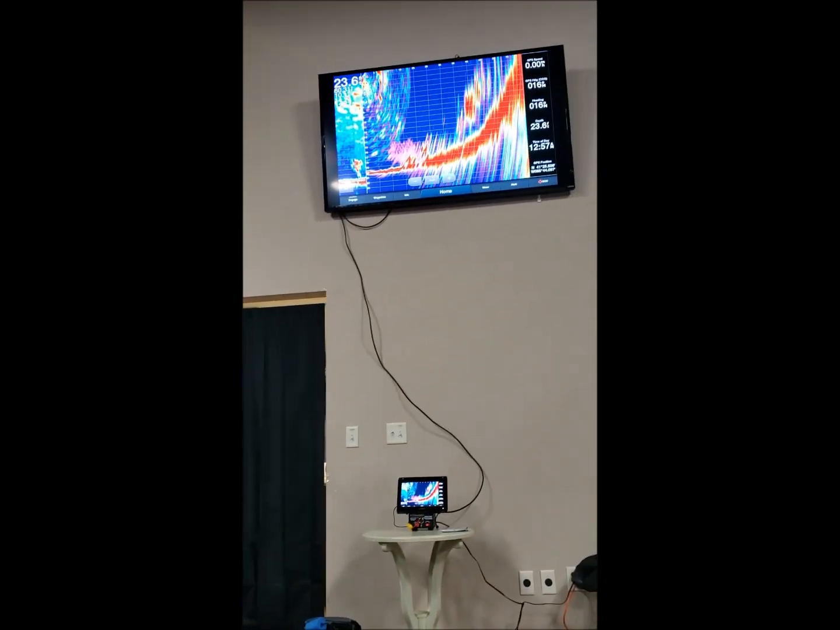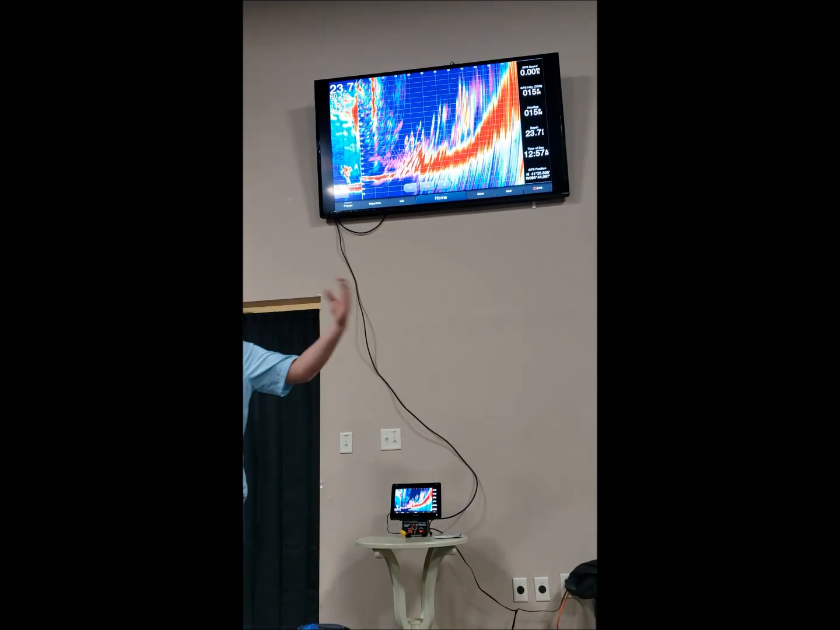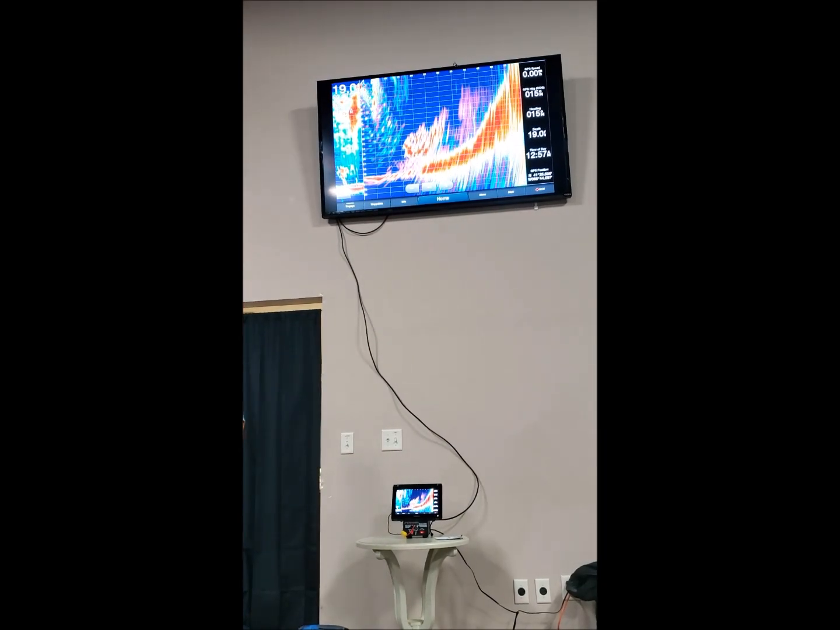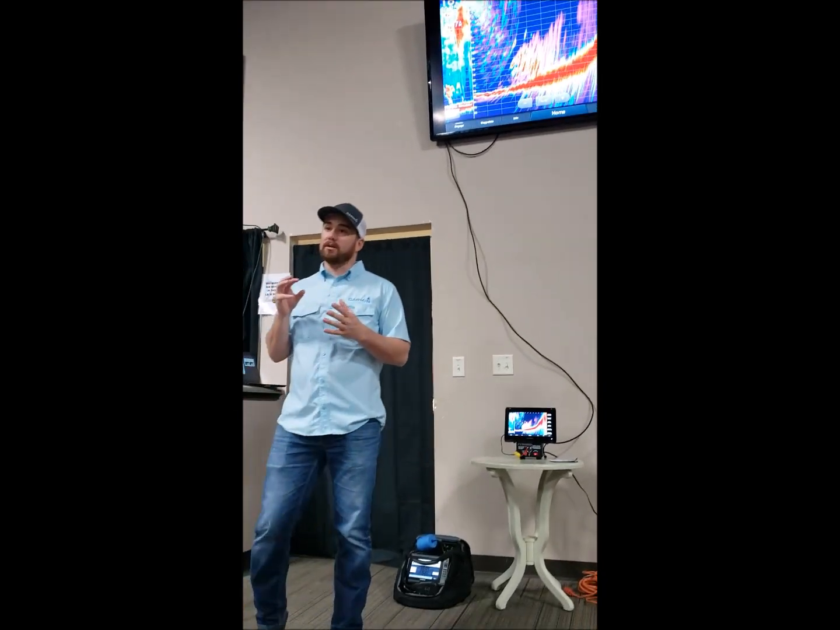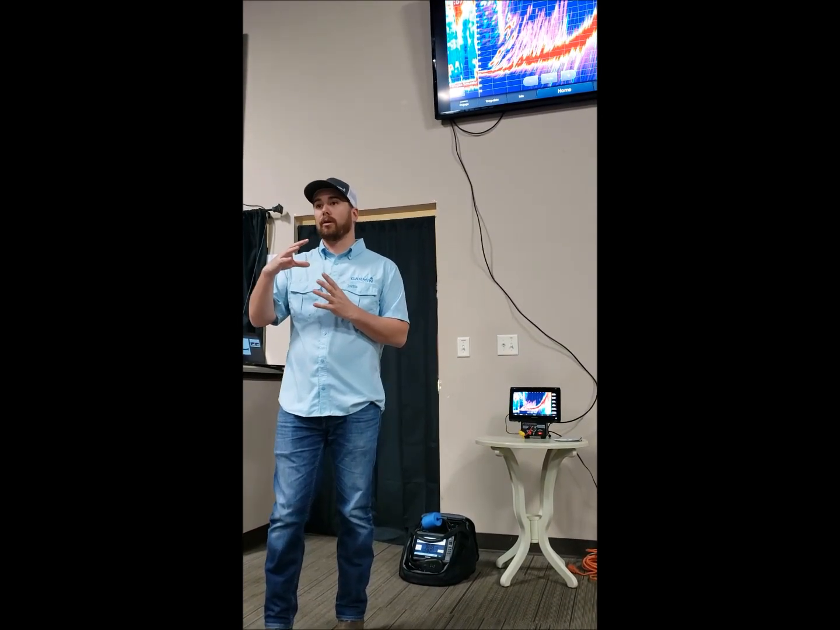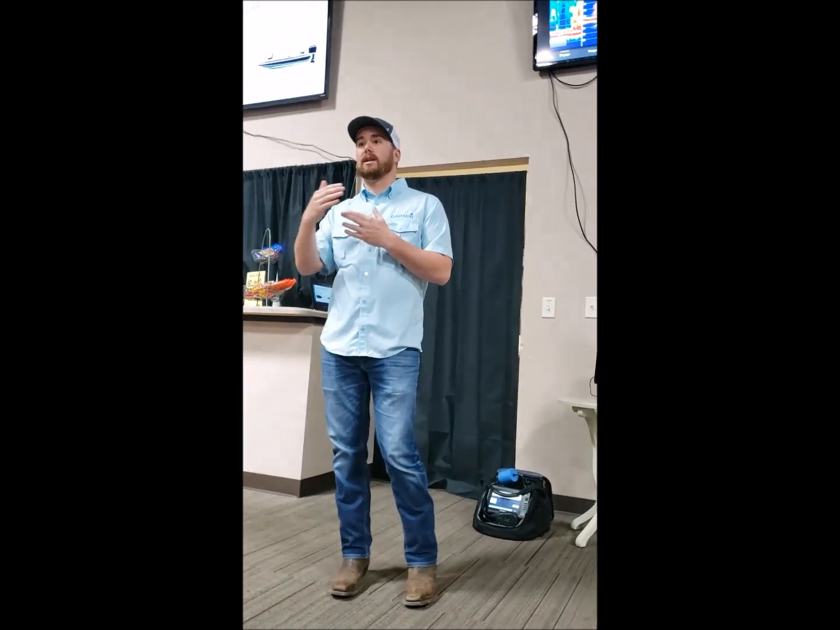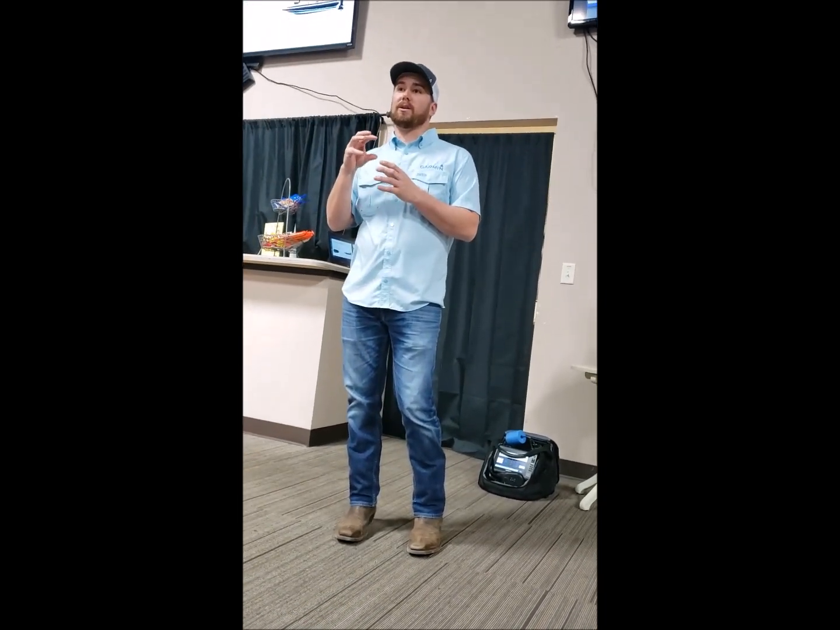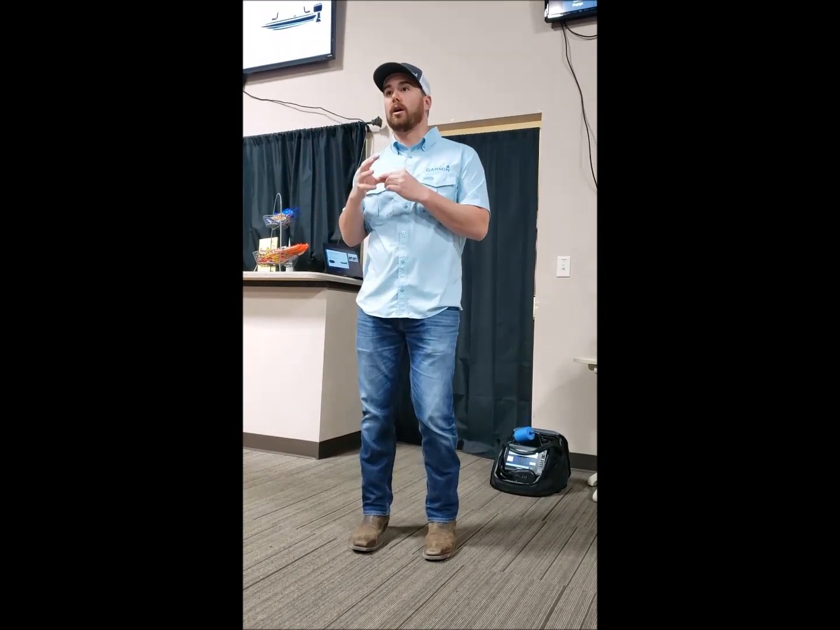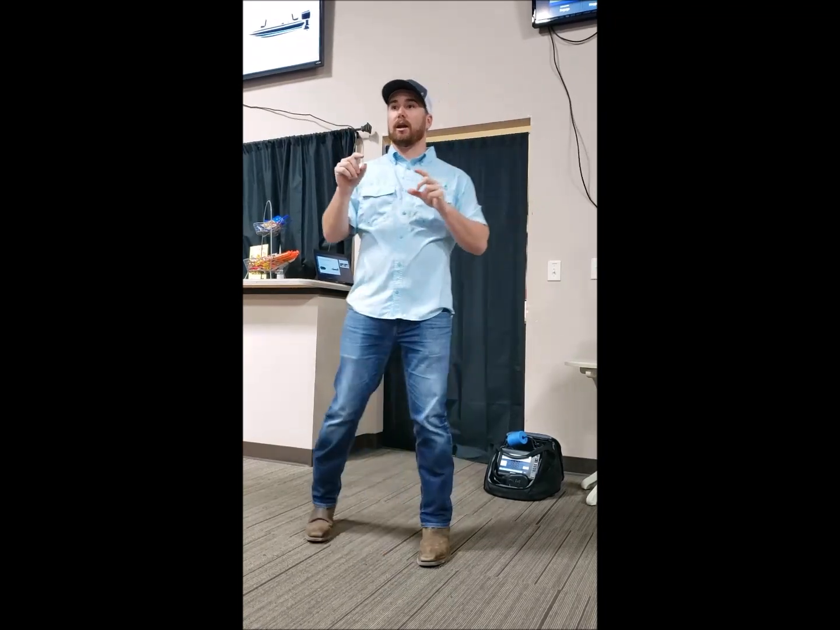We're able to see up to 300 feet out with normal Panoptix. With LiveScope, it brings it down to 200 feet because we're increasing that frequency power, so we're losing the distance that we can see out. But in losing that distance, we're able to see that much more definition and target separation on the LiveScope. So you'll really see that tree being defined in LiveScope.